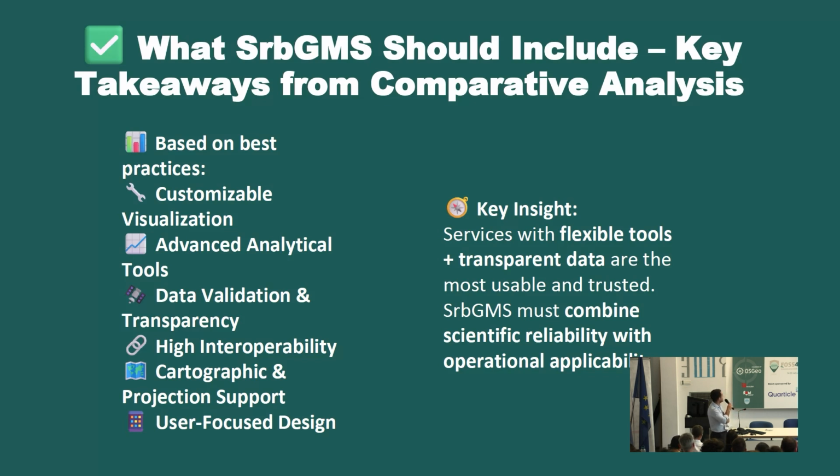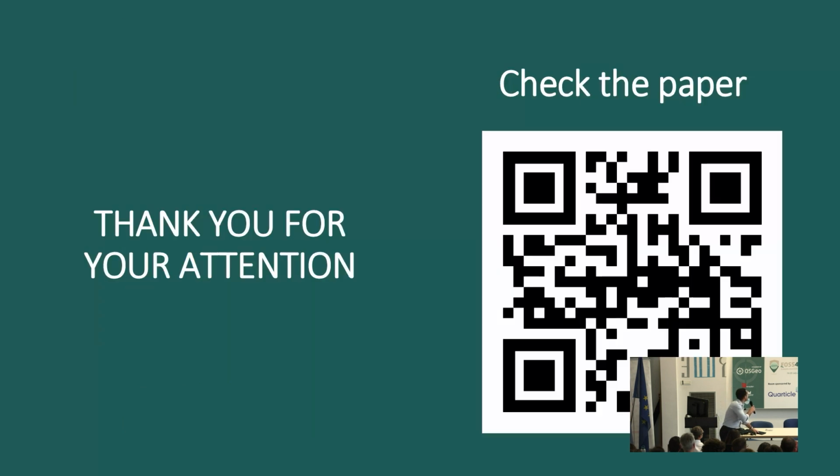So that's the catch: a service with flexible tools and transparent data is the most usable and trusted. So SRB GMS must combine scientific reliability with operational applicability. So that's everything. You can check the paper.